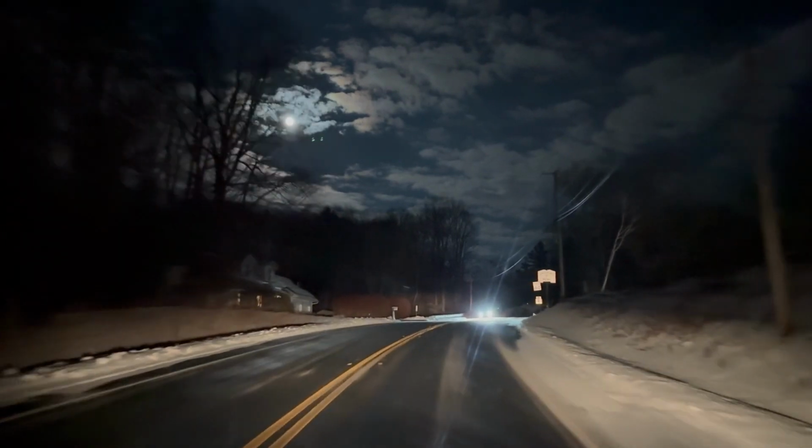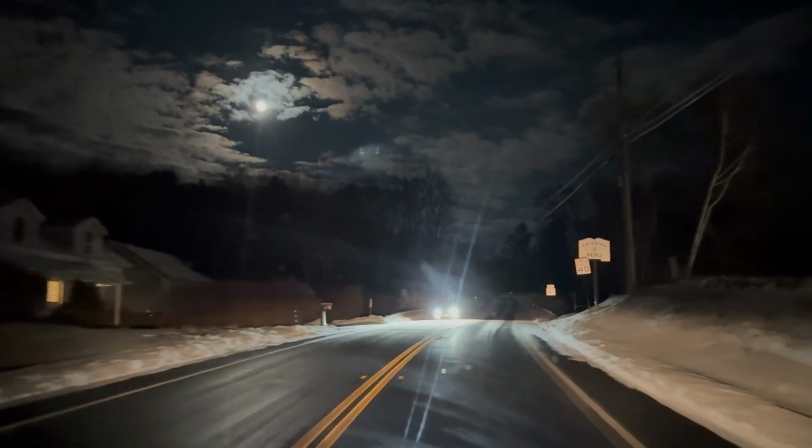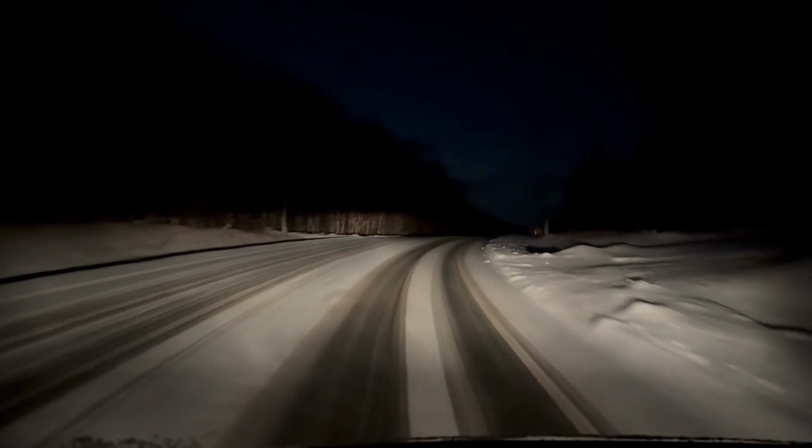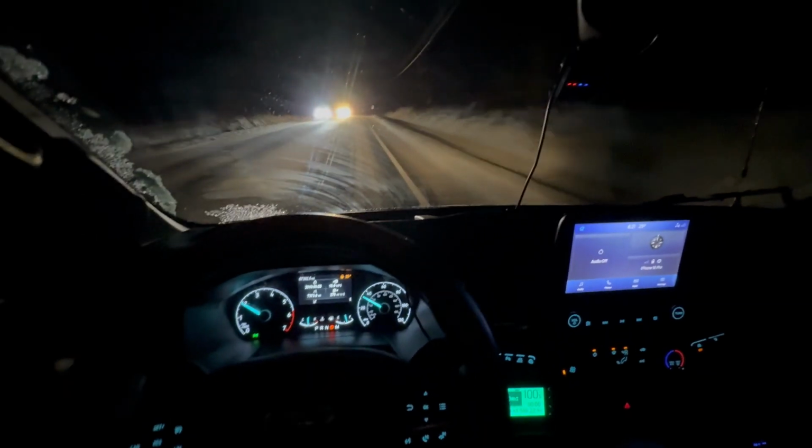The moonlight tonight is absolutely spectacular. It's a full moon. It's almost as bright as the sun. This is the scariest part of the drive. To get out of Pittsfield, I have to go up and over a mountain ridge. I'm doing the descent right now, and the roads are just all white. I can't tell if there's ice underneath.